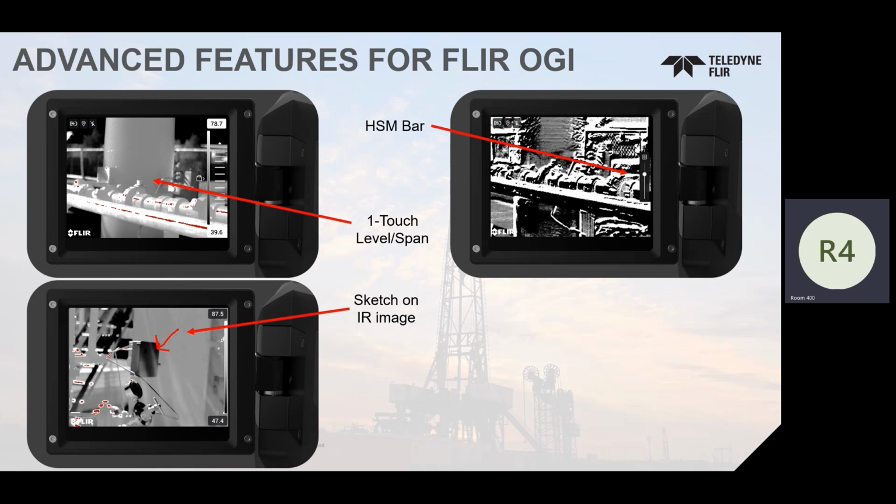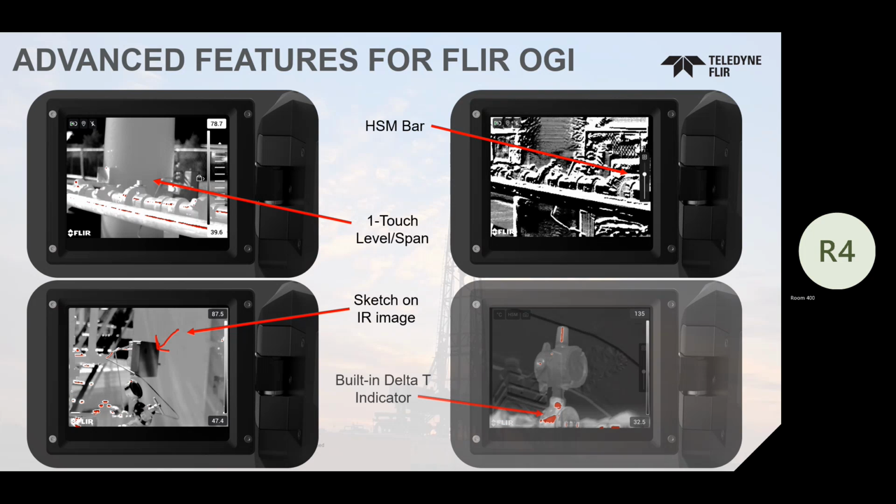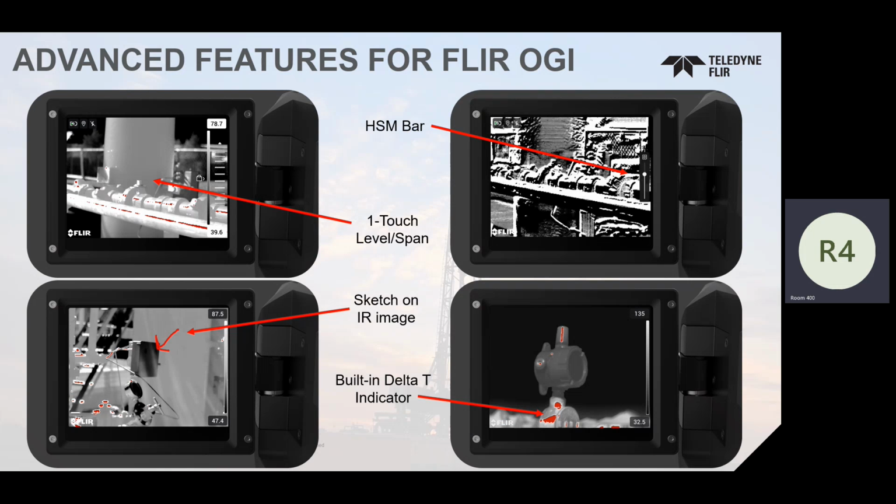So now it's just touchscreen. Use your finger, draw a circle around whatever you want. That could meet Appendix K's requirement of having a picture that defines where that component is leaking, or what component is leaking. And then lastly, we have a very quick one of the quick access buttons options, which is to turn on the delta T indicator.